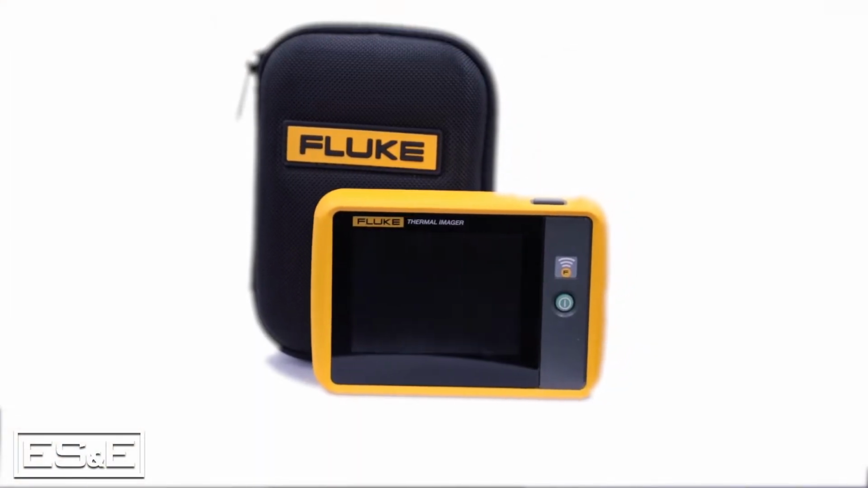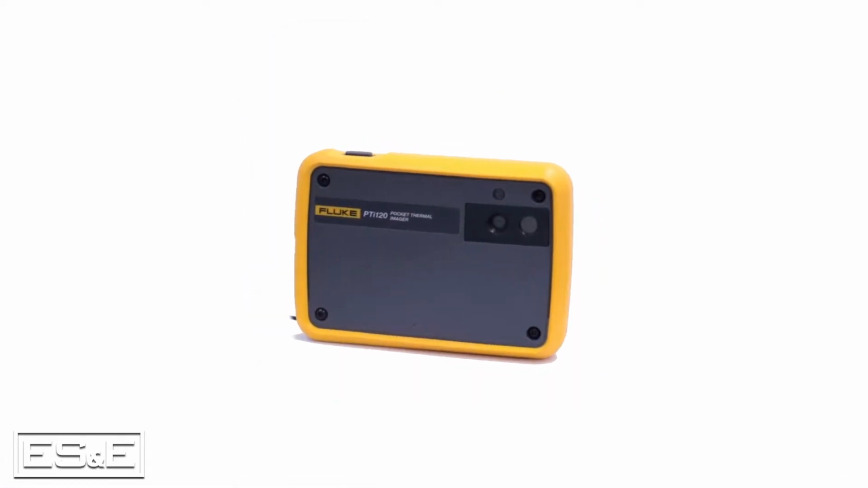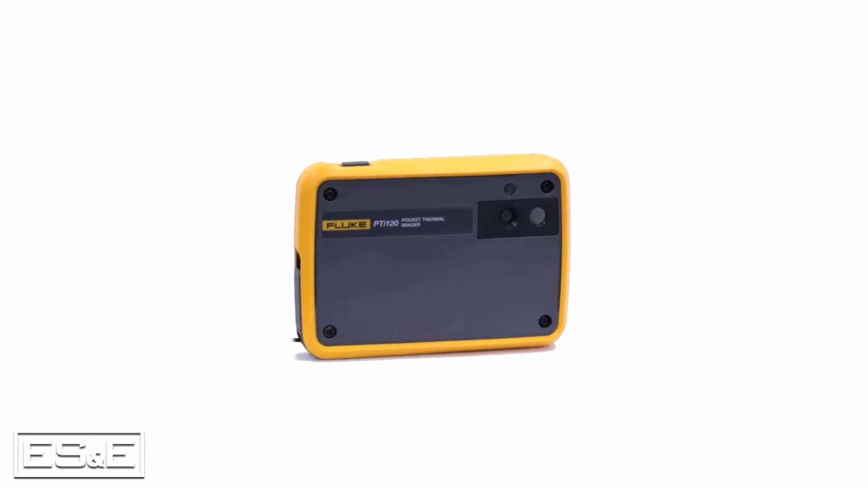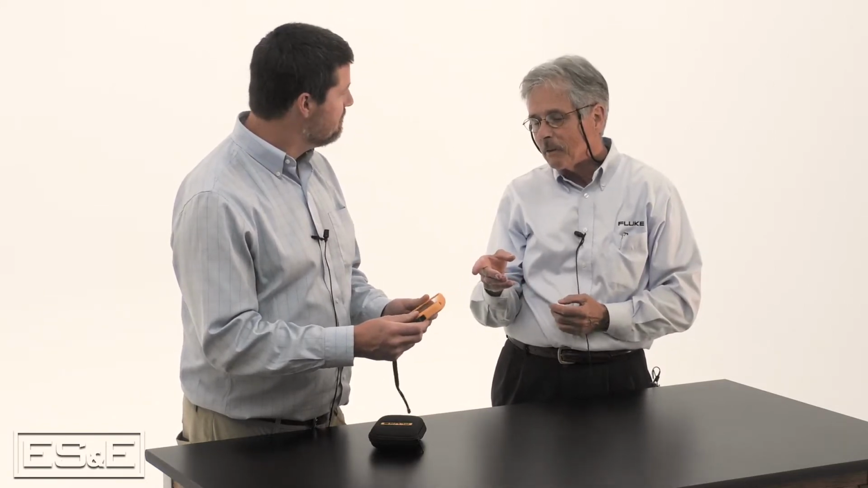Well, the model number is PTi120, and we call it the pocket imager because it fits in your pocket. Most of our thermal imagers are considered a shared resource. They're either owned by the reliability group or it's something that everybody in the shop is going to share because of the cost. The idea here is that it's a thermal imager that's more like a voltmeter. It's a personal tool. Everybody can have one. The price is under $1,000.